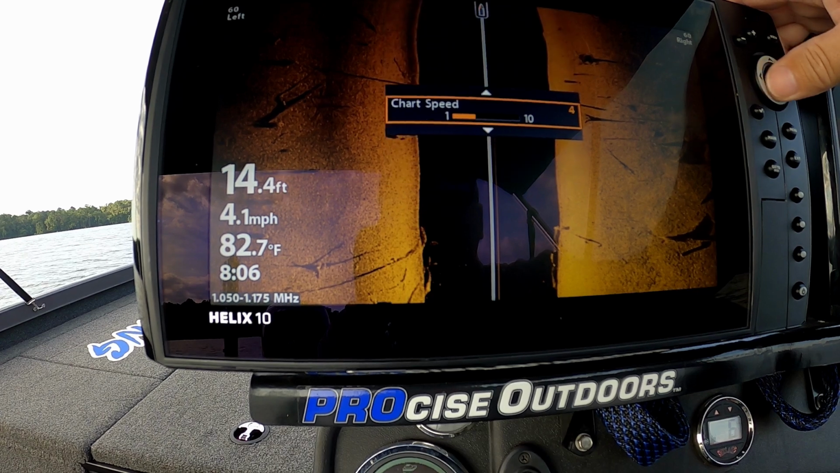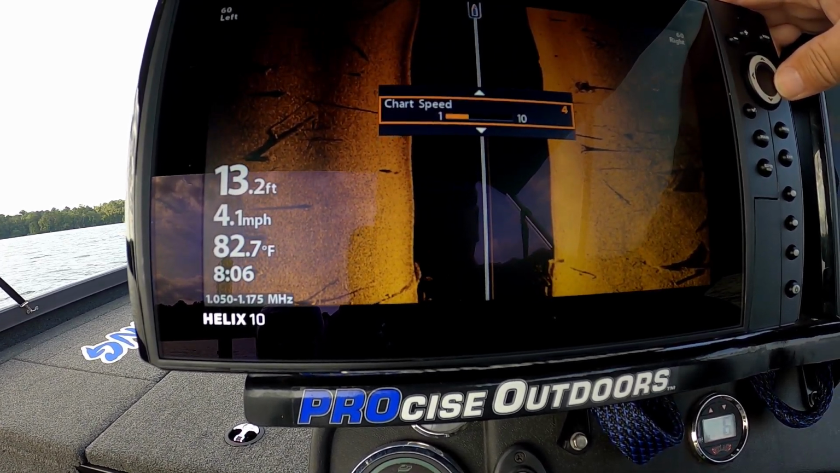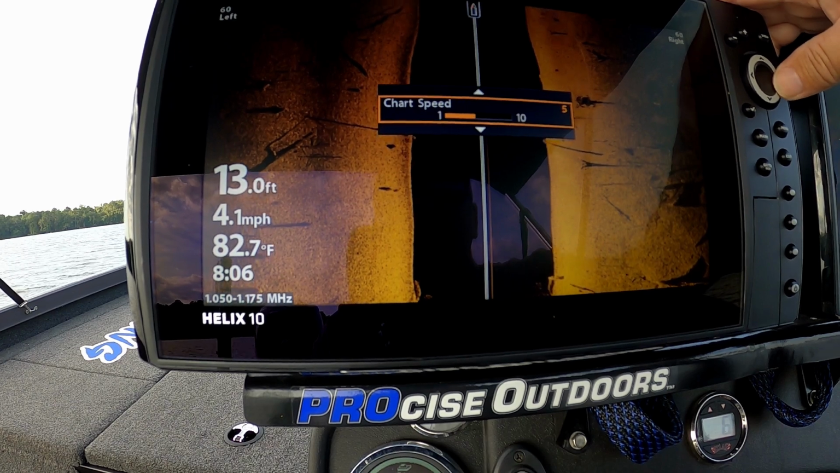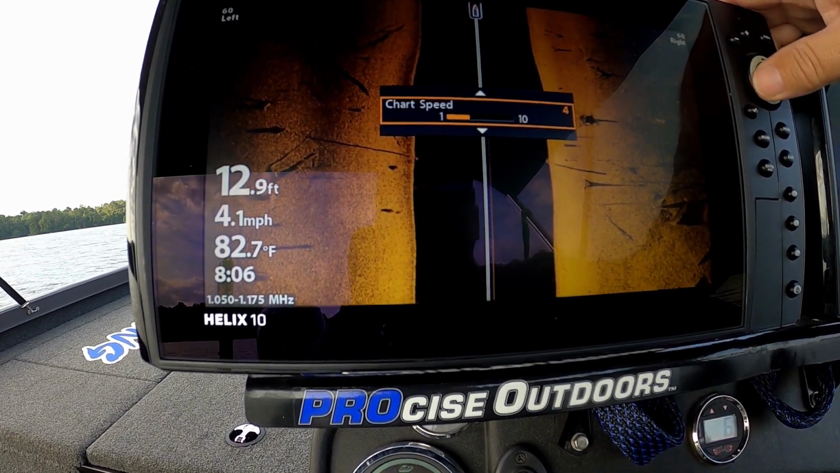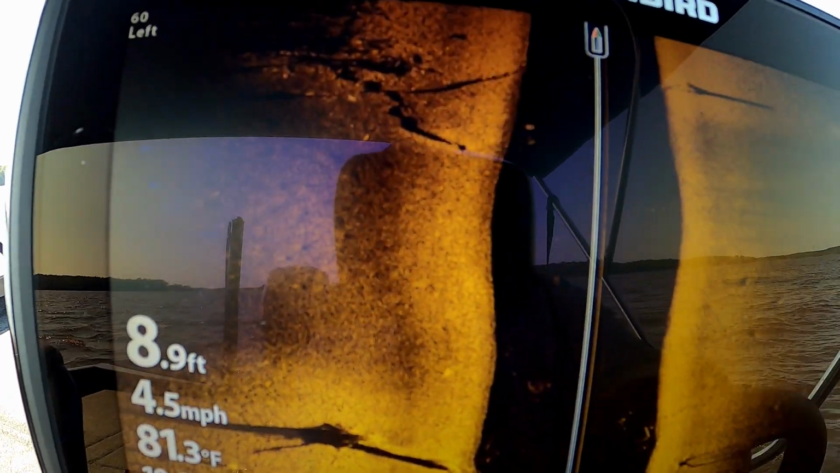Chart speed, I'm going to drop that to 4. Can't tell that that did anything at all. 5, 4. We're going to leave it on 5 for now.